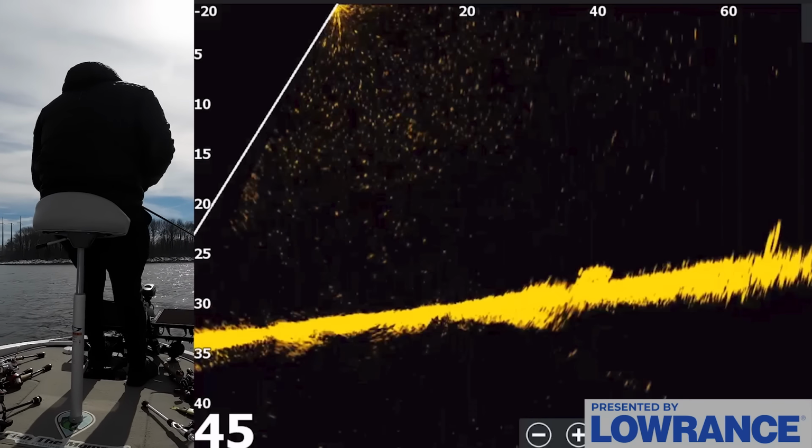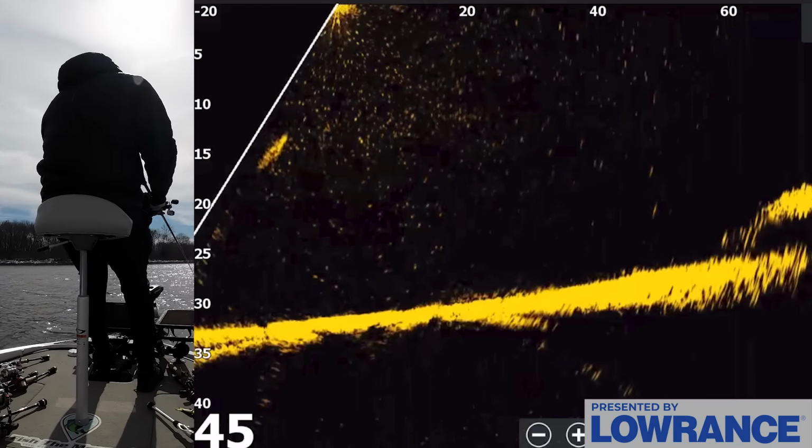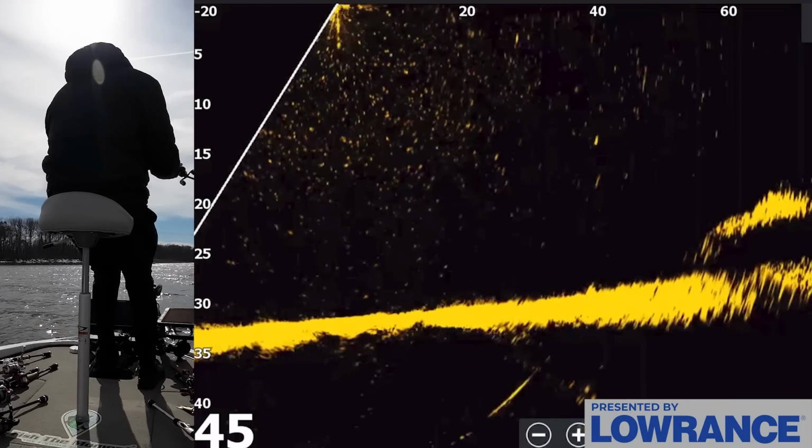They just dropped to the bottom there. They're on the bottom now at 60 foot. Let's see if I can kind of stay in line with them, see where they went. They all dropped down to the bottom. They're all on the bottom here.